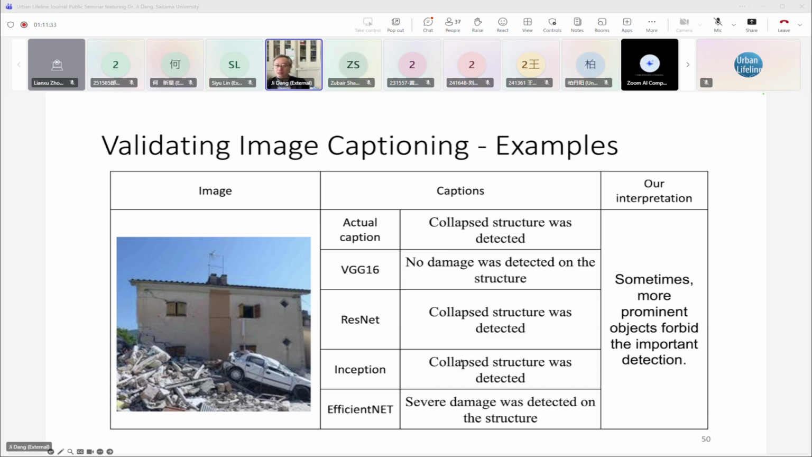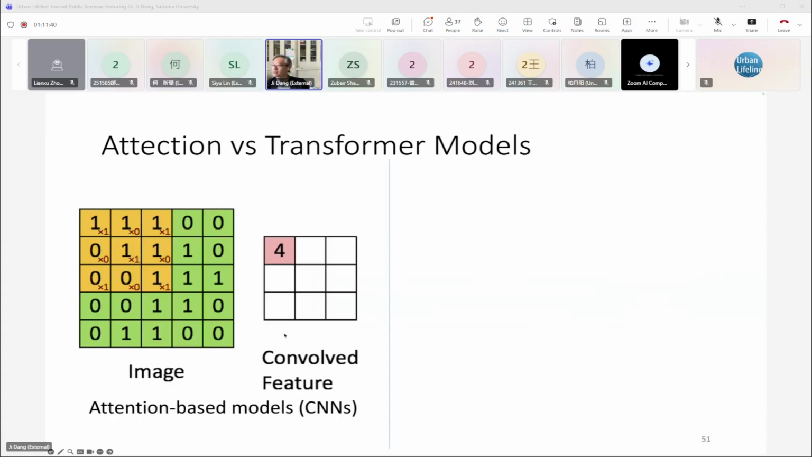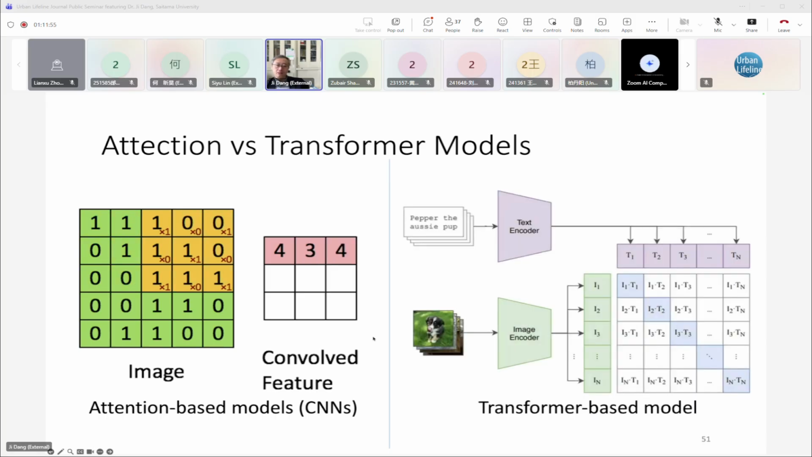Sometimes the structure is a prominent object, but they miss some important detection parts. And then we use attention-based models. Traditionally we use the convolution method, CNN.